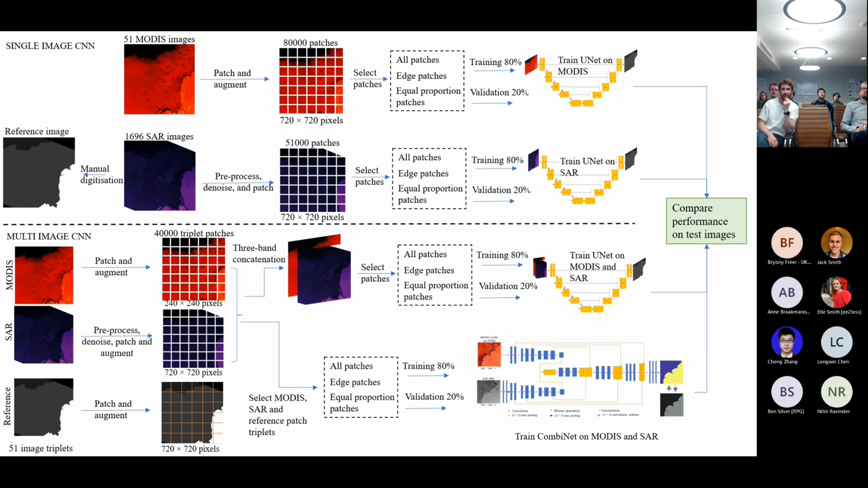So after doing the patching, what I did is I concatenated the first 2 bands from the MODIS and then the 3rd band from the SAR. And the reason for that is that you need the neural network, if you're using pre-trained weights, which I was, to have a 3-band input. So I had to discard one of the MODIS bands to be able to train the neural network, and then everything else was very much the same.